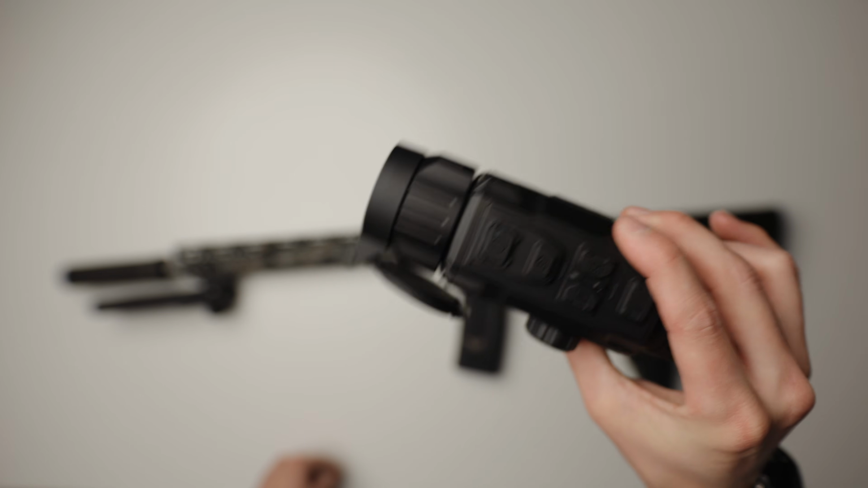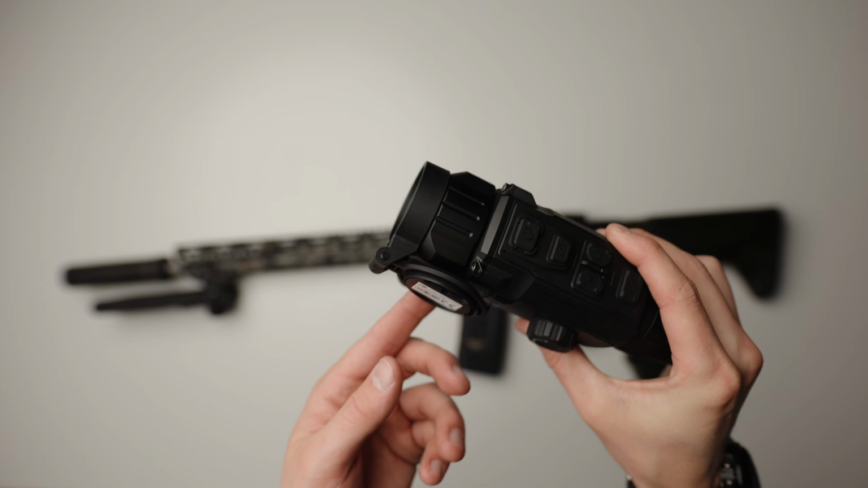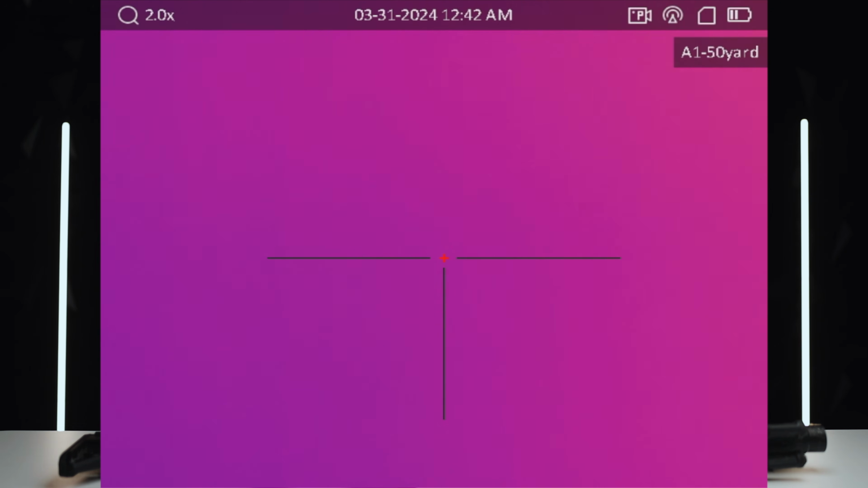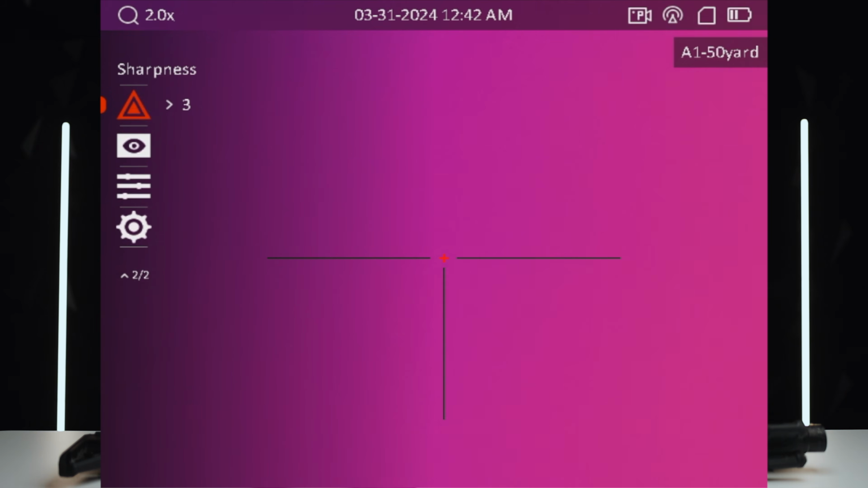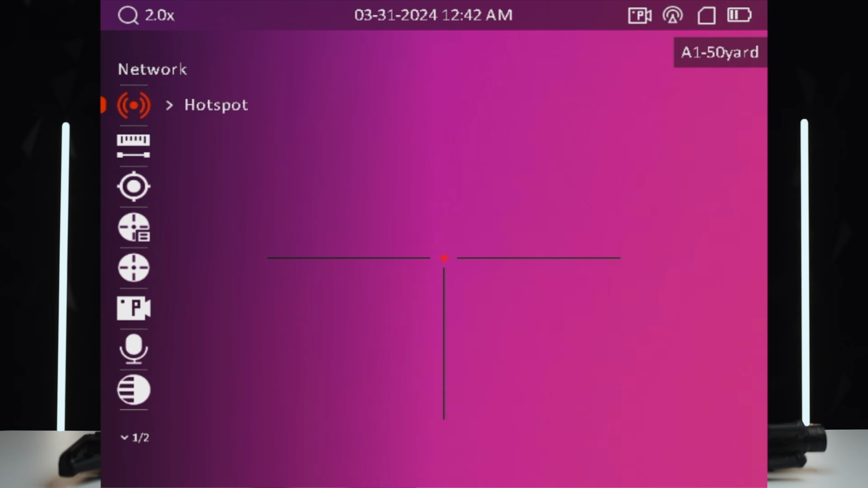The overall menu on the version 2 is cleaner and really easy to navigate. I did originally think that I wouldn't be able to show that because I thought you couldn't record while the menu was up, but I was wrong. So here's a quick little run through of the menu. It's super clean and easy to use, with even more firmware updates to come later in the year.